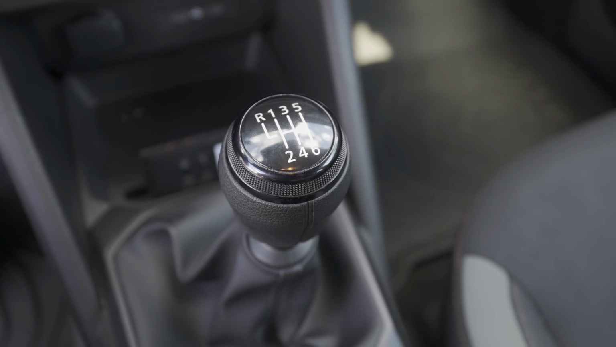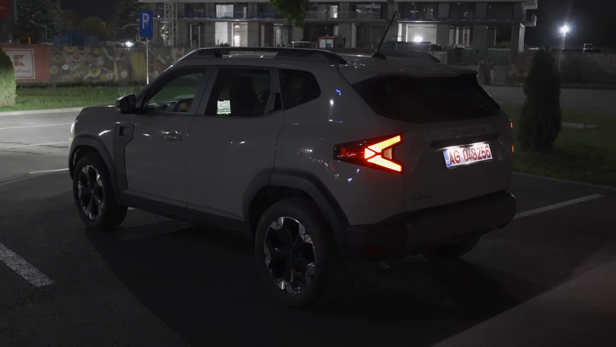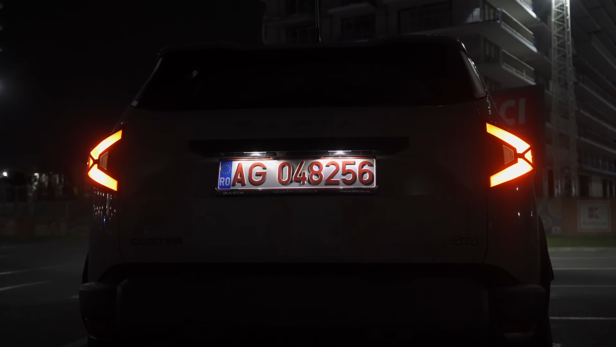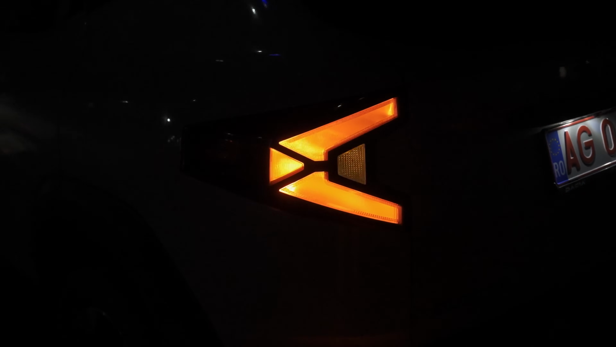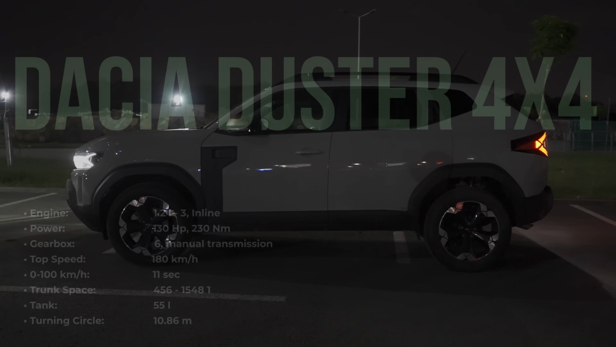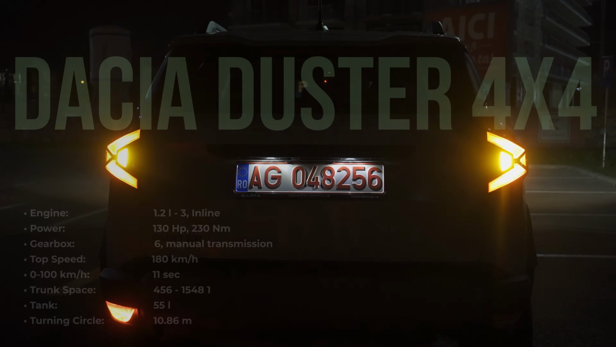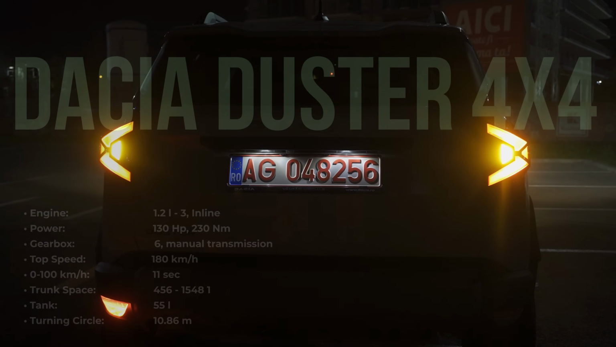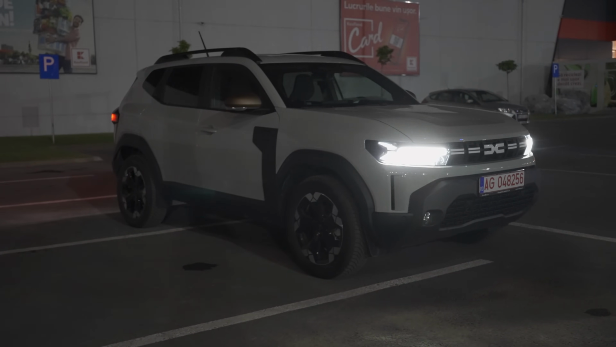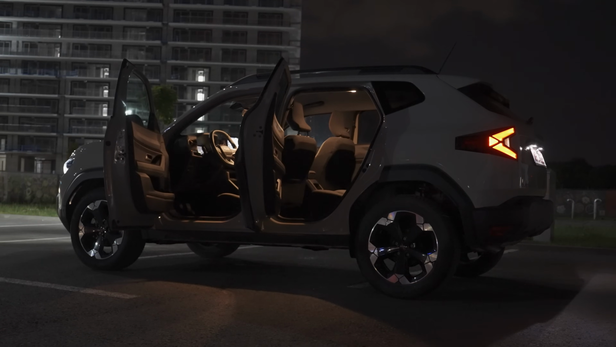Now we have manual transmission, 6-speed, combined with a 1.2 liter 3 cylinders inline mild hybrid system with a 48-volt battery and a small electric motor that work together. Also 6.1 liter is the estimated consumption, 230 Newton meter, 130 horsepower, 180 km/h is the top speed. Also very important is the fact that the ground clearance on this 404 is 21.7 centimeters. The battery capacity of the 48-volt mild hybrid system is 0.8 kWh.